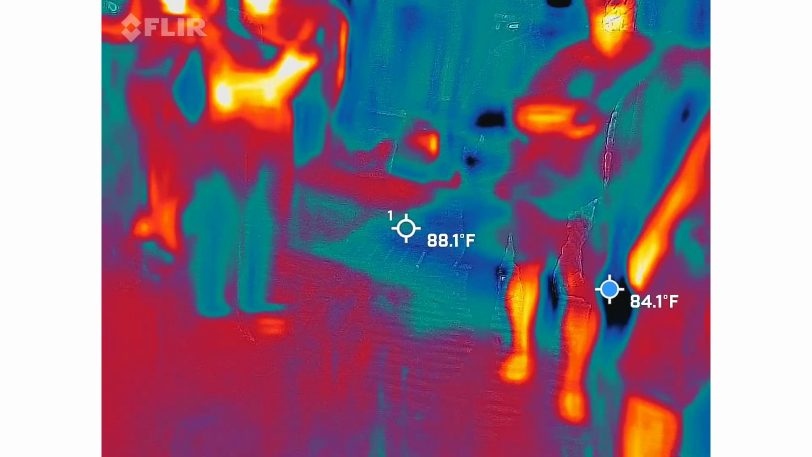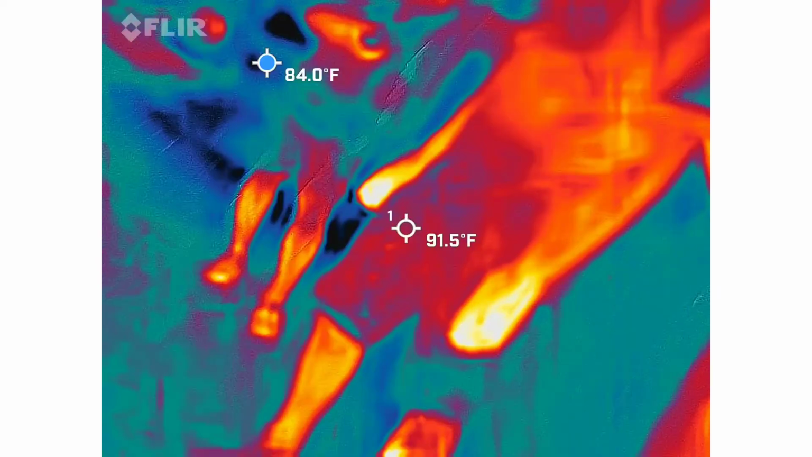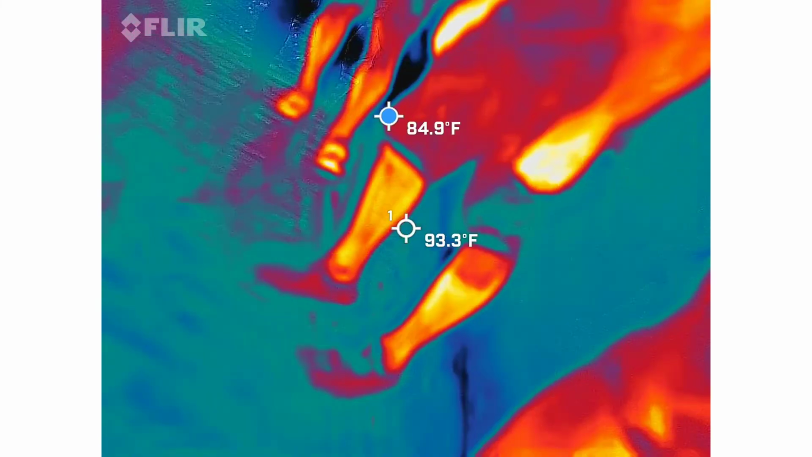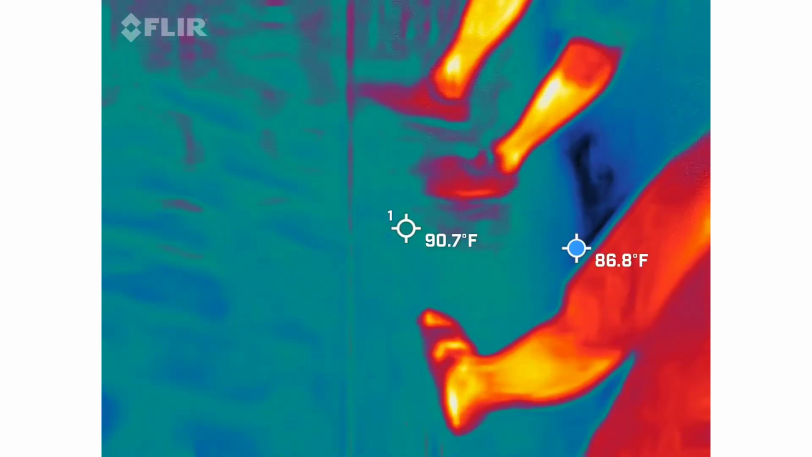Yes, Ryan? Well, me and my dad both said we kind of felt like a weird shiver, a cold thing. Where? Back in the parking lot, back at Pinckney. I randomly shivered out of nowhere and then it stopped.